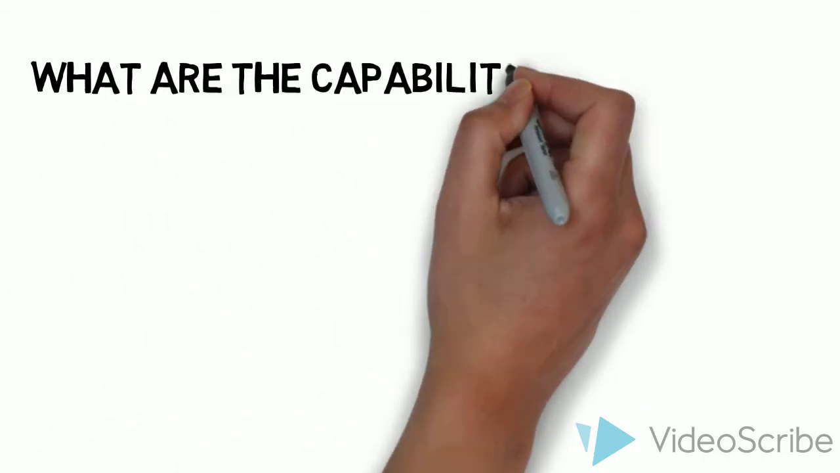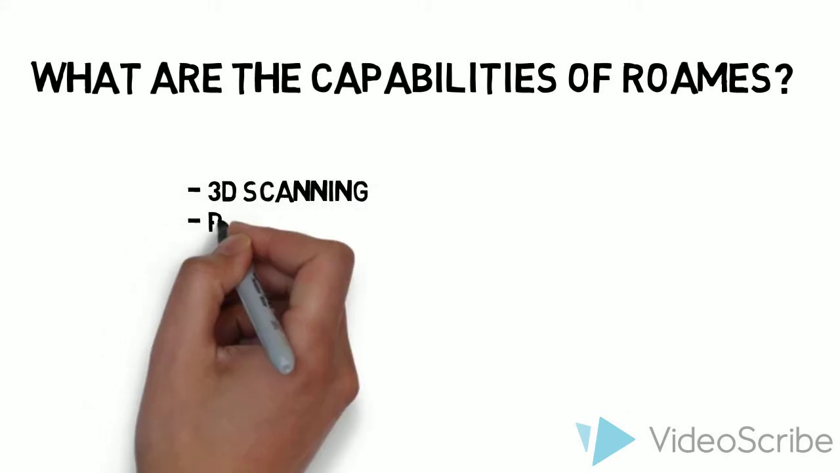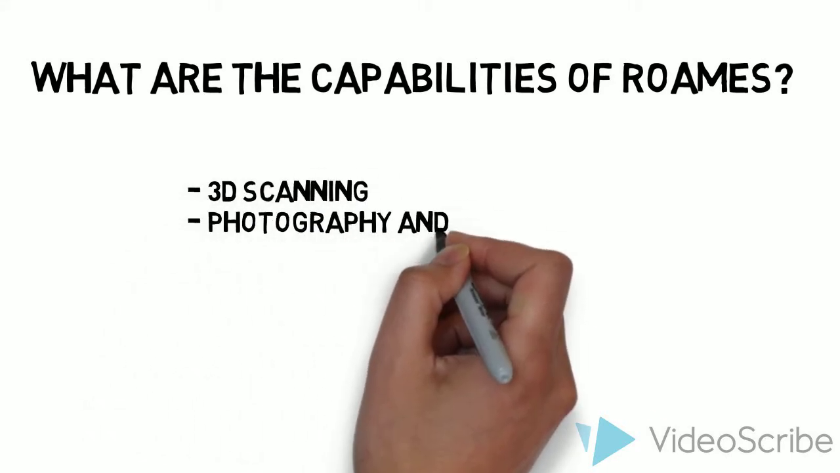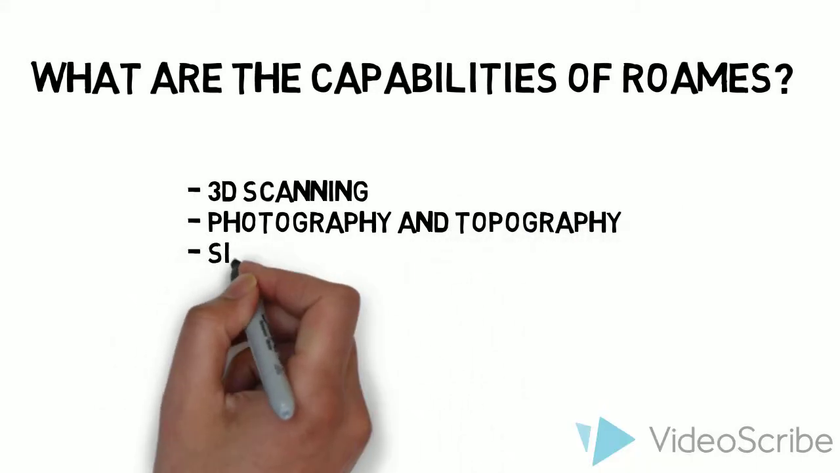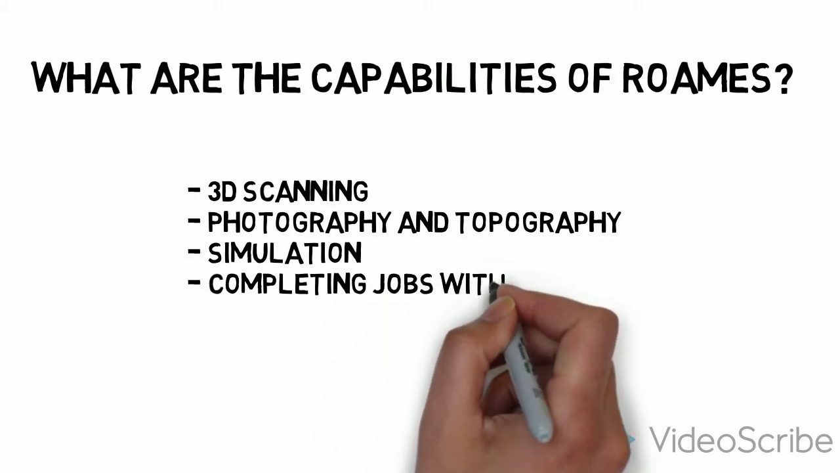So, at a high level, I will now discuss the various capabilities of LiDAR and ROMES. 3D scanning of the network, as well as detailed photography to give accurate topography and create ROMES World, their in-house equivalent to Google Earth. It also has simulation capabilities and can complete jobs currently done manually through the use of various algorithms.